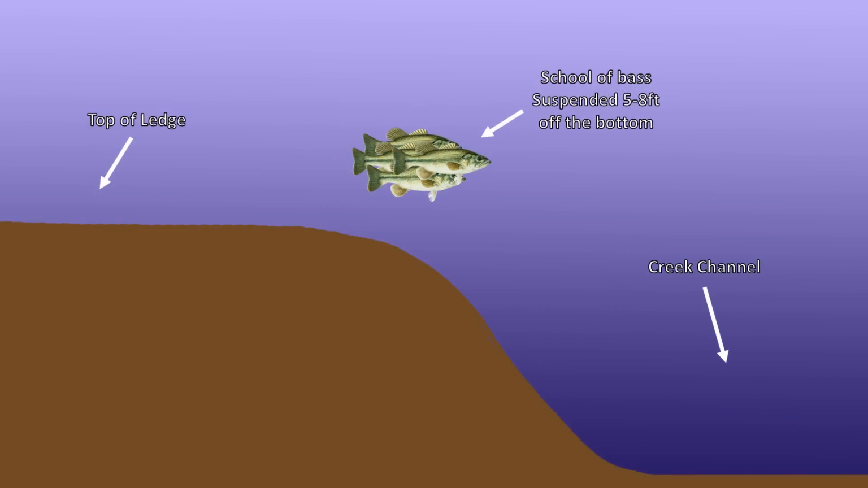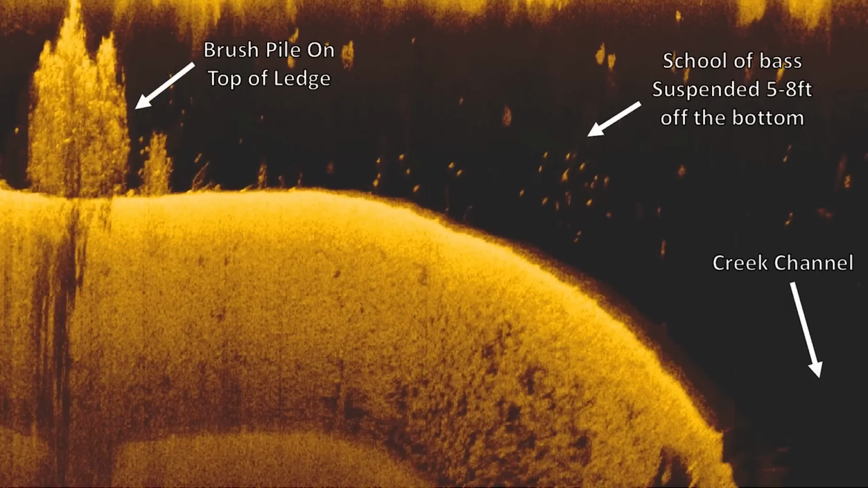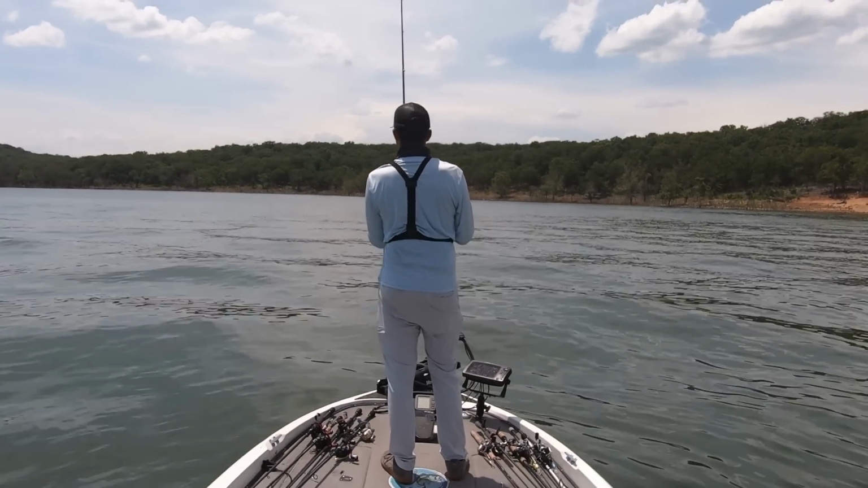In this next example, you'll see another offshore ledge, and there's a school of bass that's positioned 5 to 8 feet off the bottom, and they're almost off the edge of the drop, more towards the creek channel than the top of the ledge. On top of the ledge, there's a really nice brush pile, and a lot of guys would probably fish this brush pile with a jig or a Carolina rig or a drop shot, and completely ignore these bass that are suspended almost off the drop because they might not think they're catchable. And if you threw a jig or a crankbait down there, you wouldn't get bit.